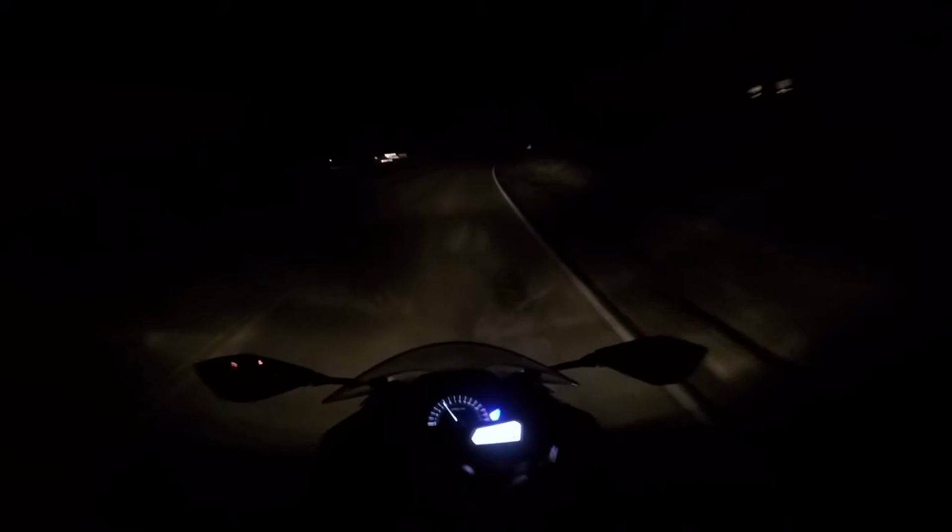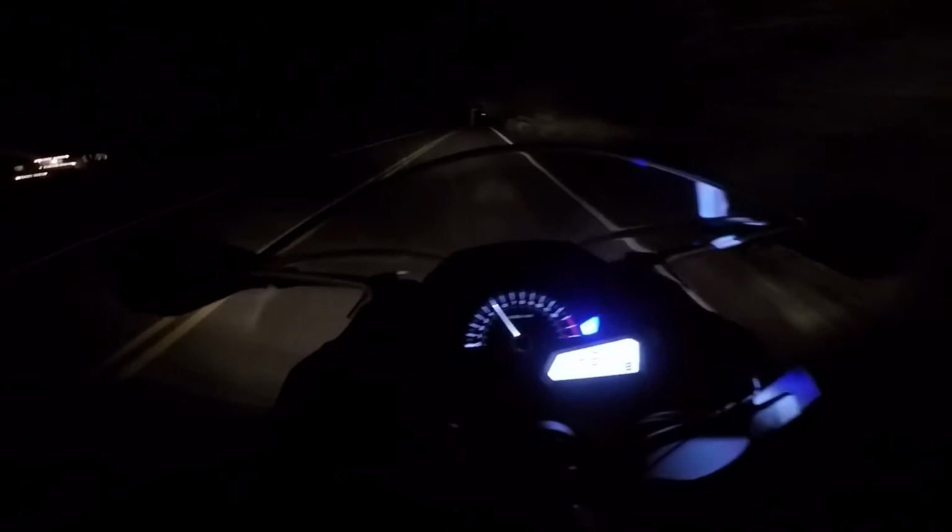Okay, say what you will about tucking at low speed, but it's really fucking cold. And I don't like it.